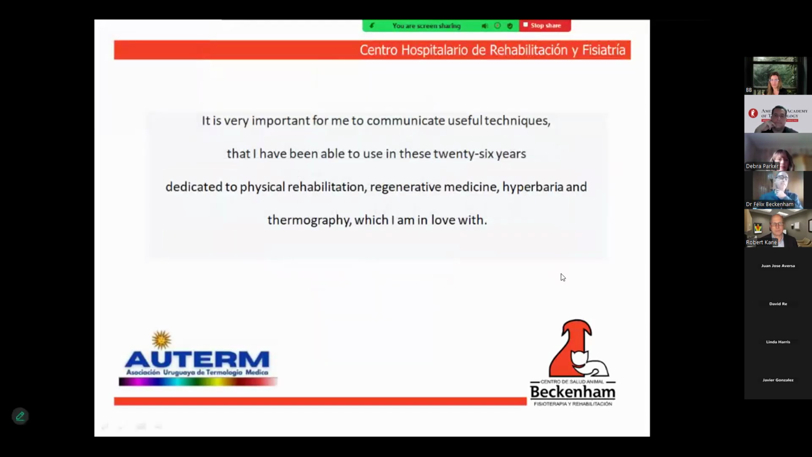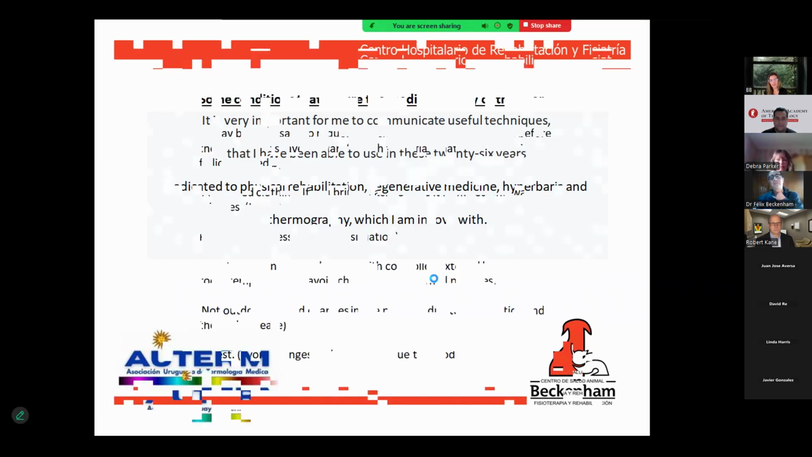It is very important for me to communicate useful techniques that I have been able to use in these 26 years dedicated to physical rehabilitation, regenerative medicine, hyperbaric, and thermography, which I'm in love with.